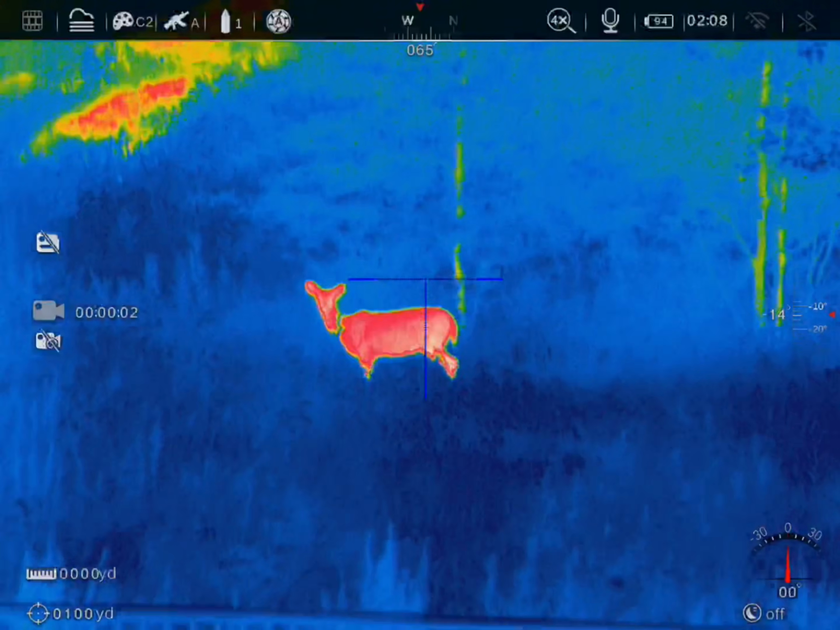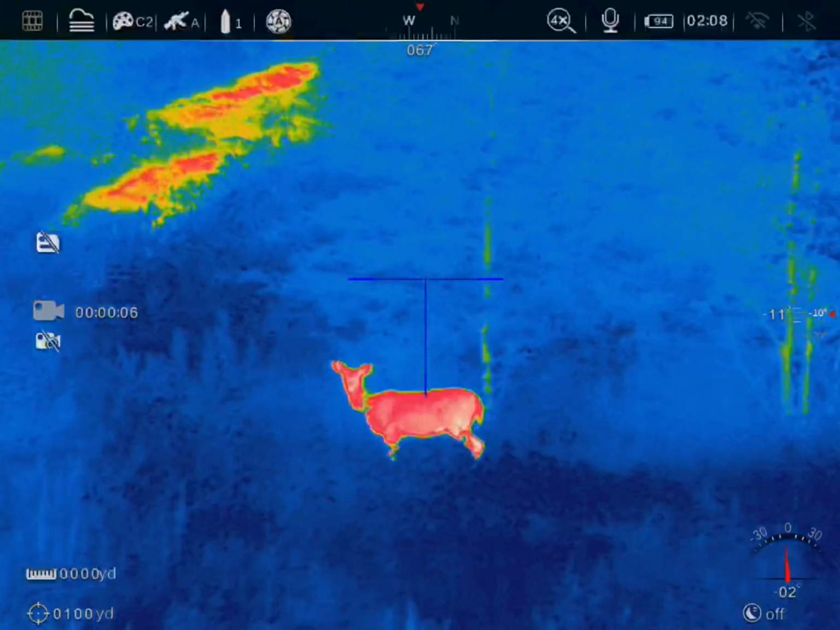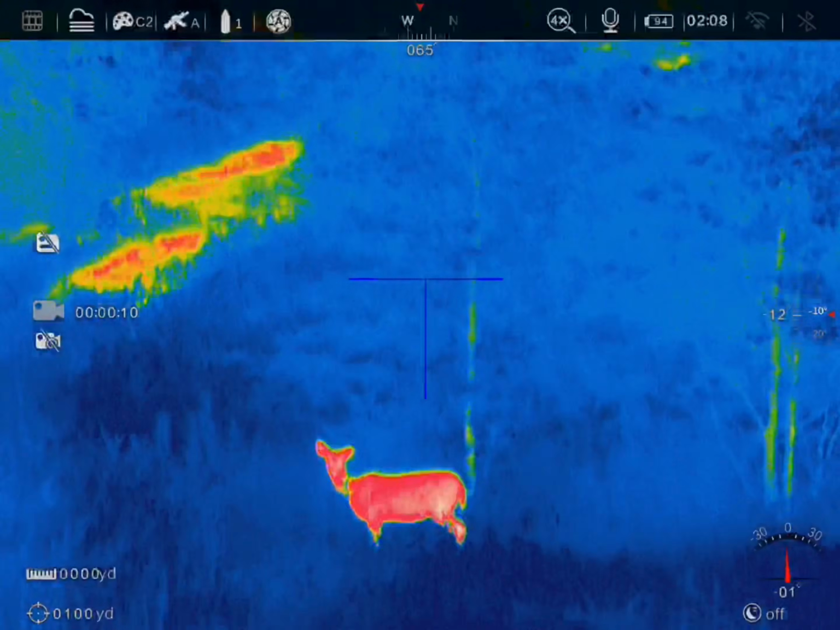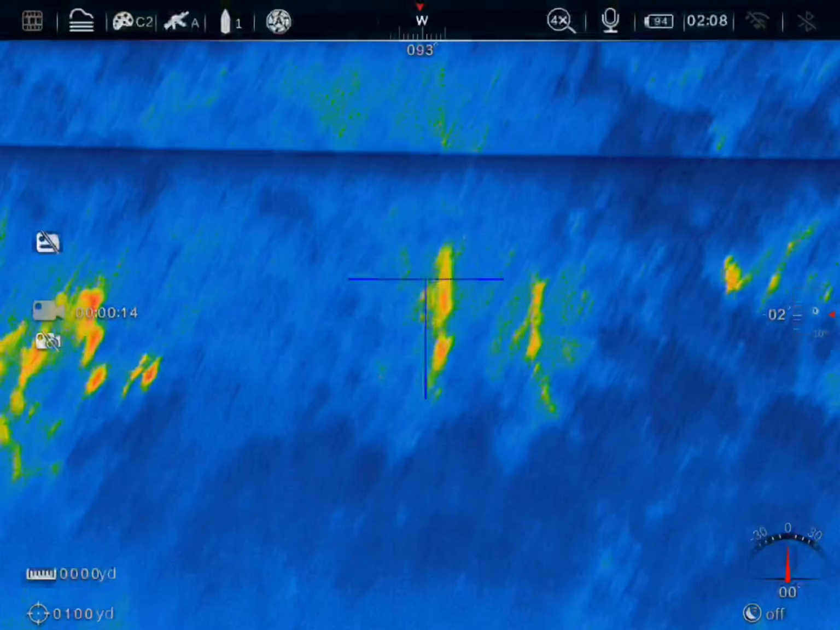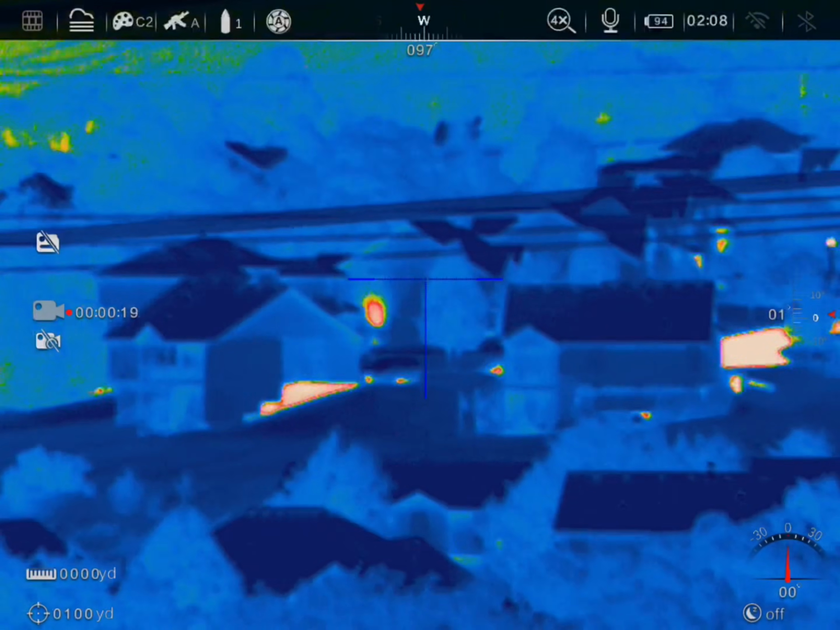So for different color palettes, these are just visual. These are cosmetic. These don't change the way the optic sees, really. But I will note that some of the palettes are clear, and you have to focus to the palette, which is kind of neat.